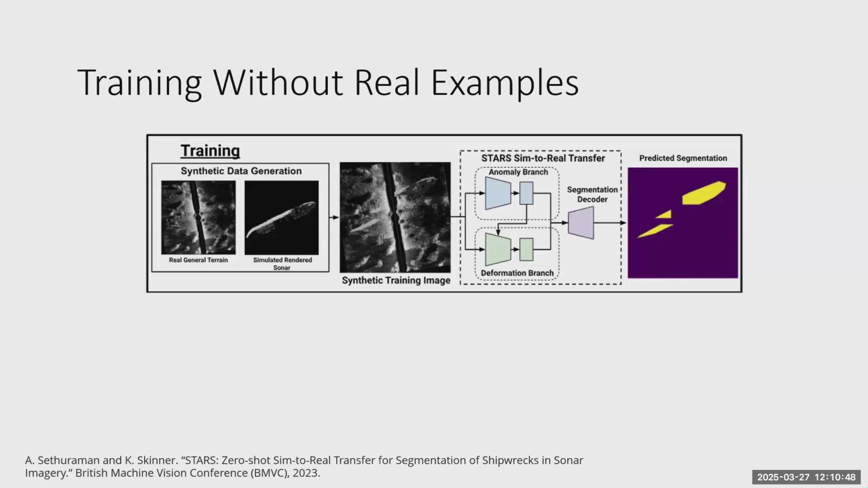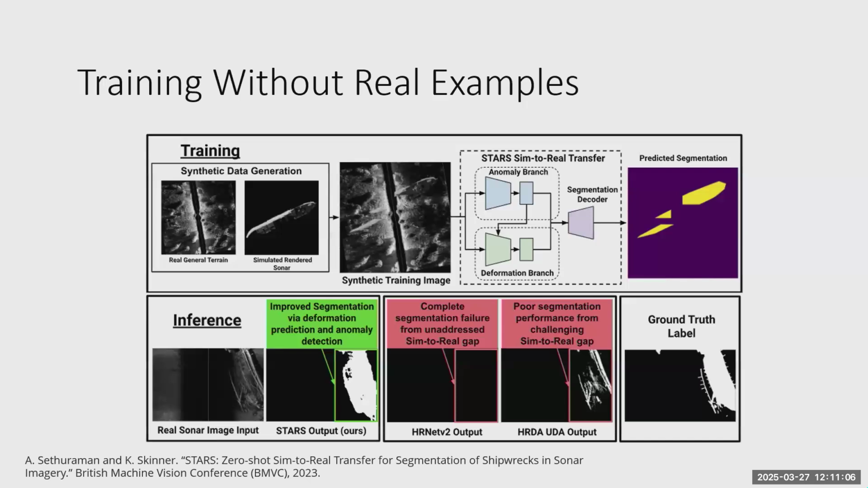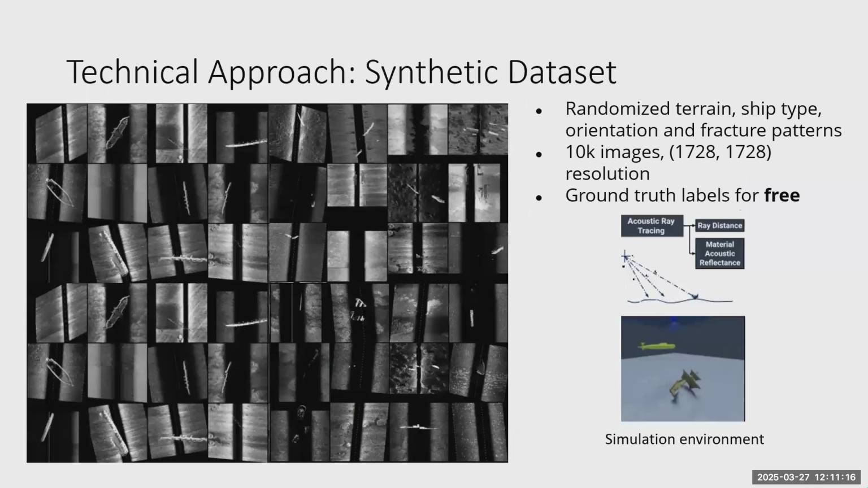And our network has two branches that ultimately take in the sonar image and learn to predict the segment. So again, during training, there's no real examples of shipwrecks, but there is examples of real terrain that we are augmenting with the simulated shipwrecks on top. And then at test time, we can give the network a side scan sonar image that it's never seen before with shipwreck examples, and it can learn to segment out the shipwrecks. And we show that this is better than alternative methods.